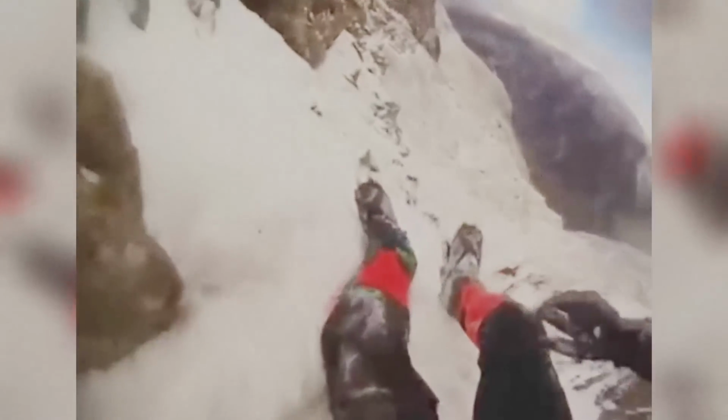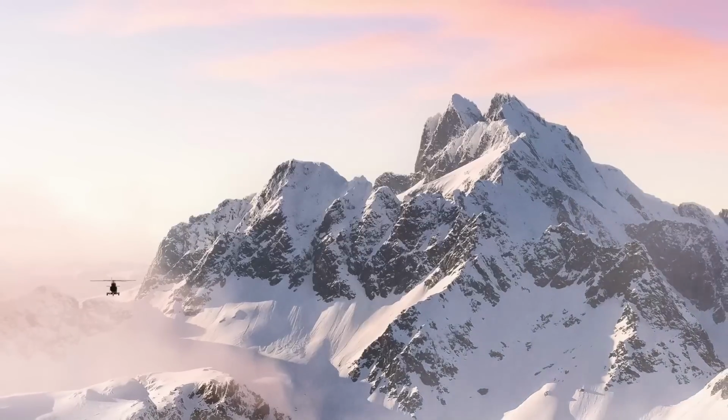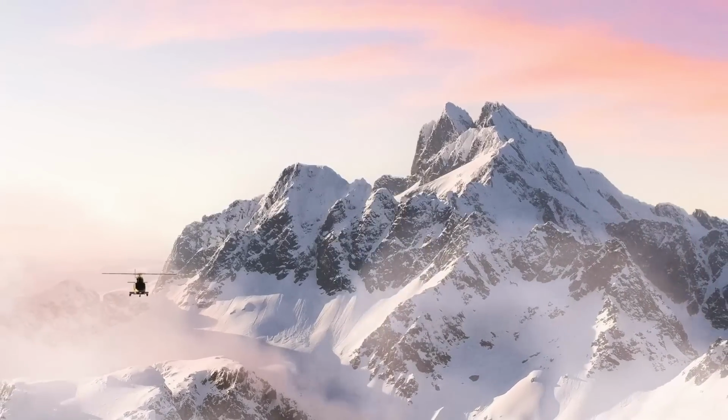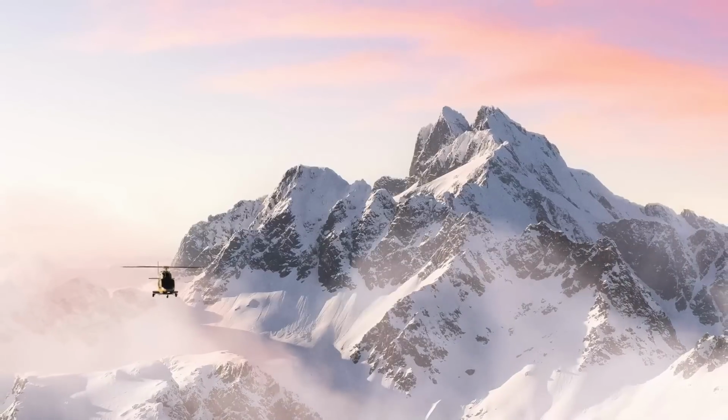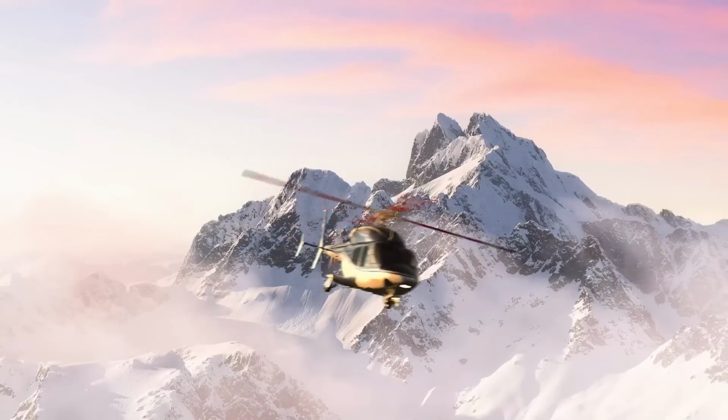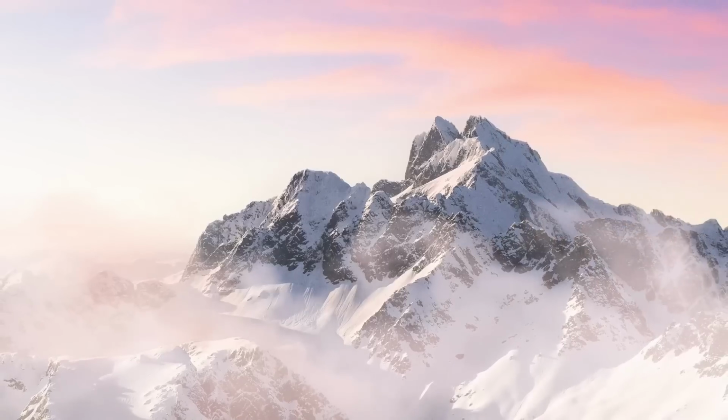The footage shows Roberts hitting boulders and ice as he fell down the gully before finally coming to a stop. What a scary event captured on camera. Fortunately for Roberts, he escaped with only a broken ankle. Fellow climbers saw what happened, called emergency services, and he was soon rescued off the mountain by helicopter. Wow, I mean, nobody wants a broken ankle, but I'm sure Mark will probably trade that for any worse alternative.